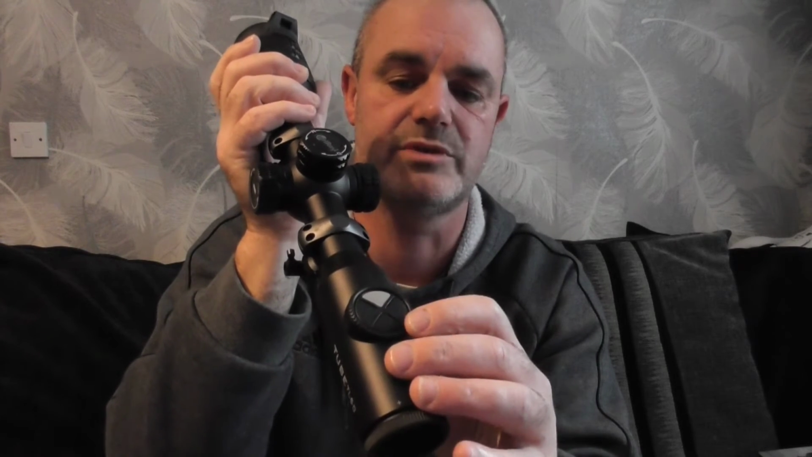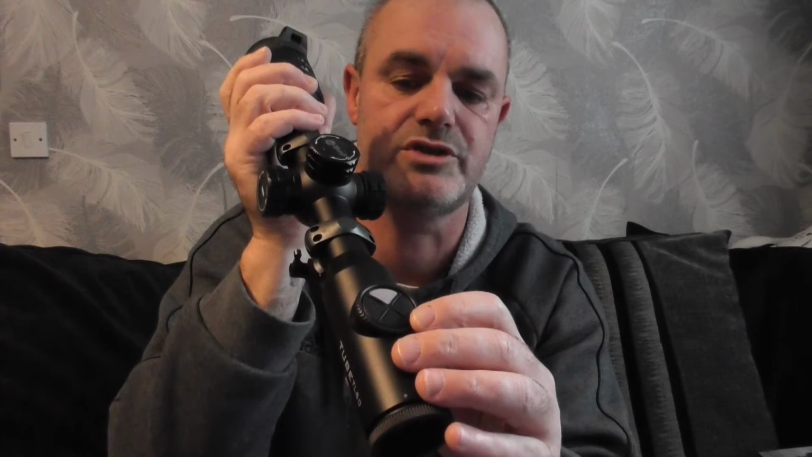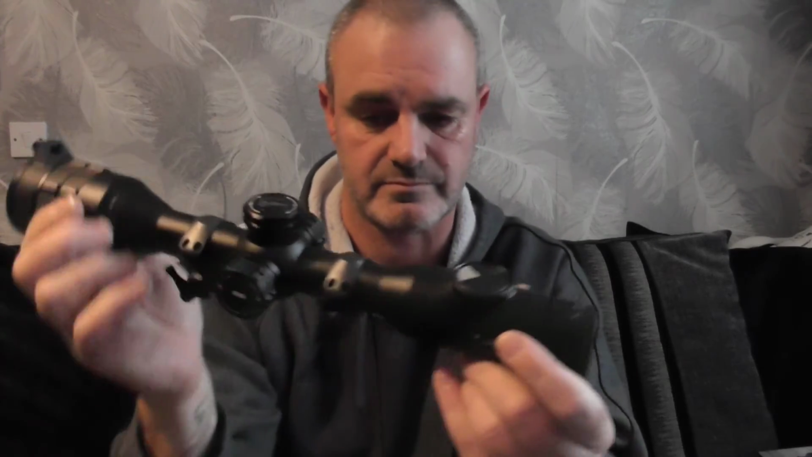The button on the right hand side is a brightness setting. It goes from 1 to 5. The button at the bottom is for taking a picture. If you push and hold it, it activates the video record. And the button on the left hand side is for the 4 colour palettes, which are red hot, white hot, black hot and fusion. If you push and hold the colour palette button, it also activates the picture-in-picture mode.